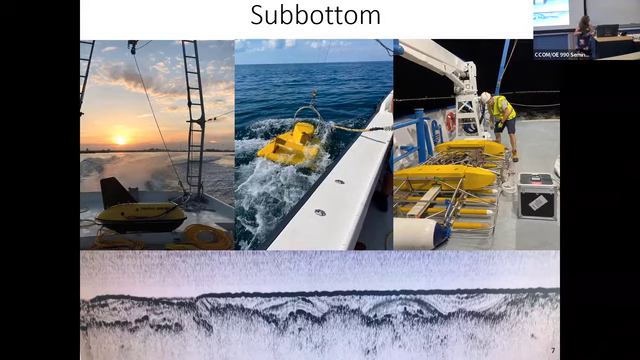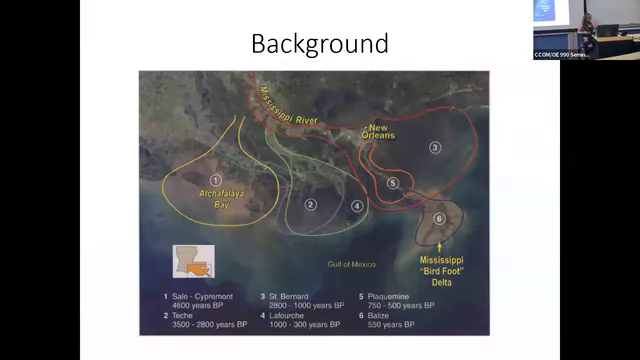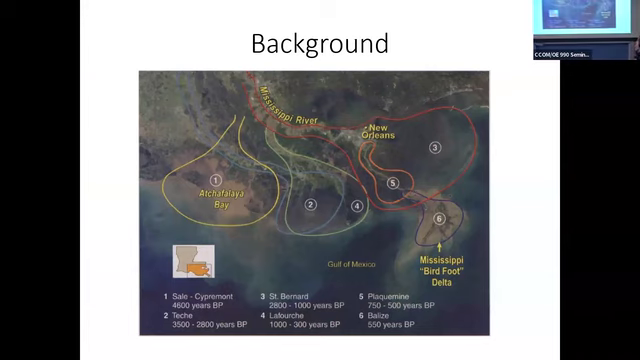Before I get too crazy into that, I want to give you some background into Louisiana. It's a little bit different than here, but some important information for you to kind of have working in the back of your head is that the Mississippi Delta has moved, migrated, and built several delta complexes over time, going back a few thousand years.